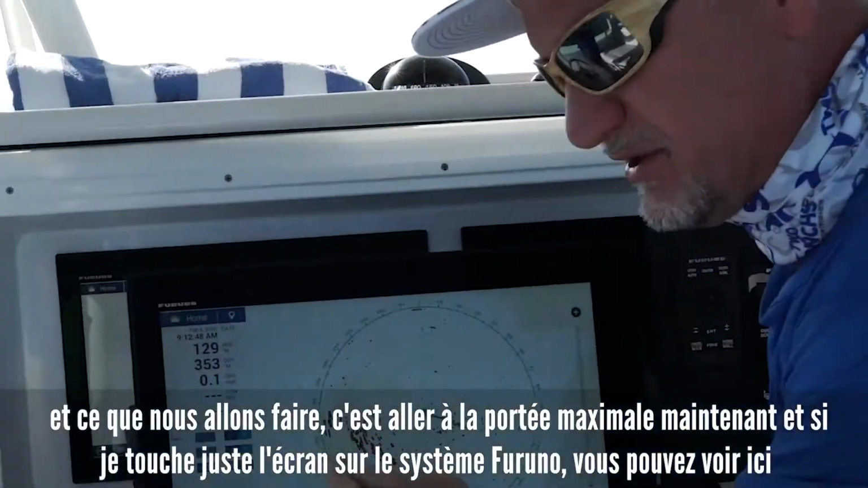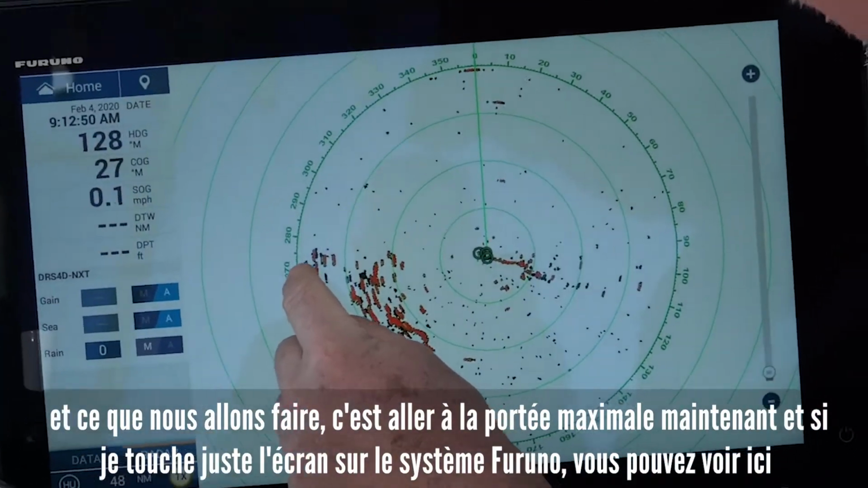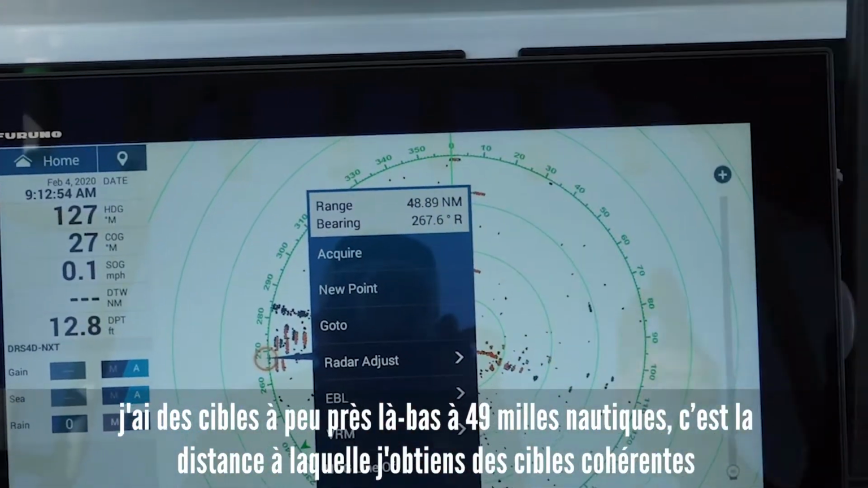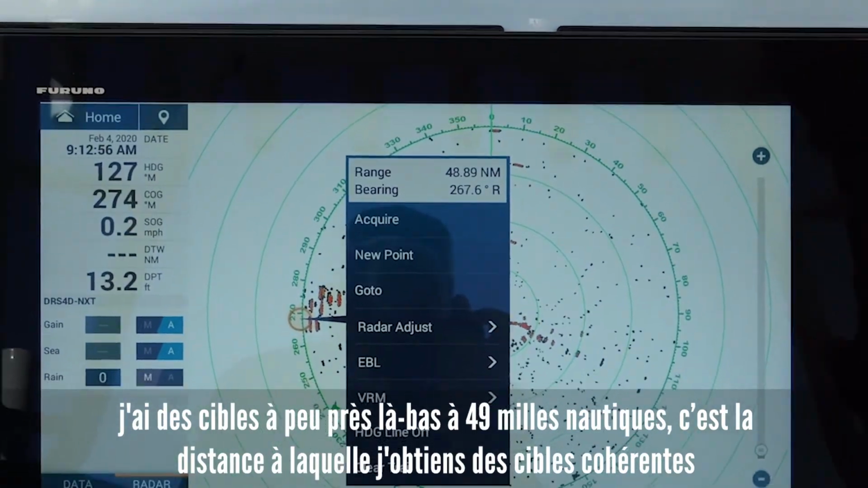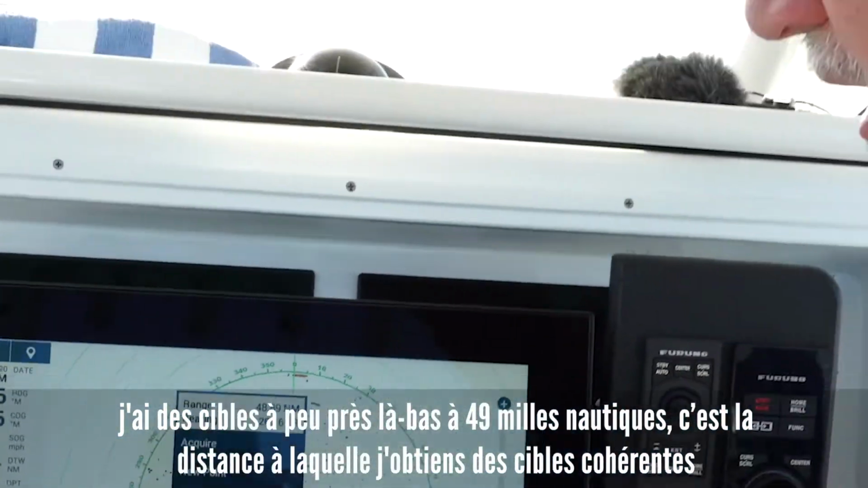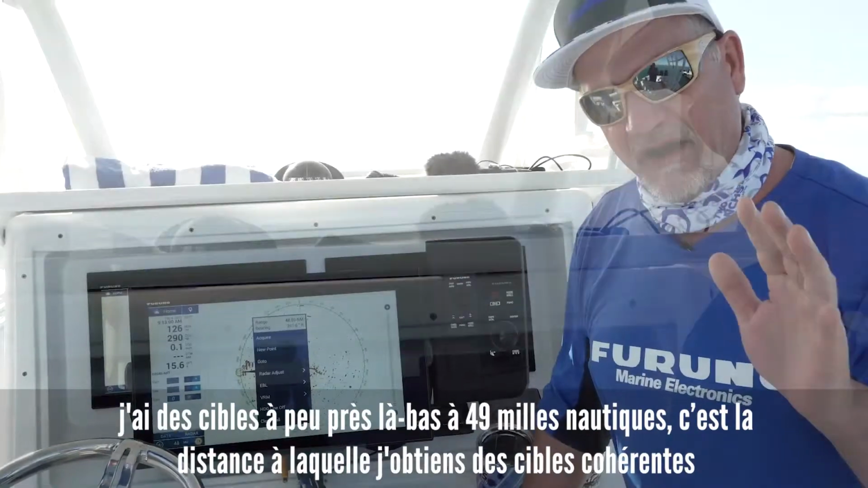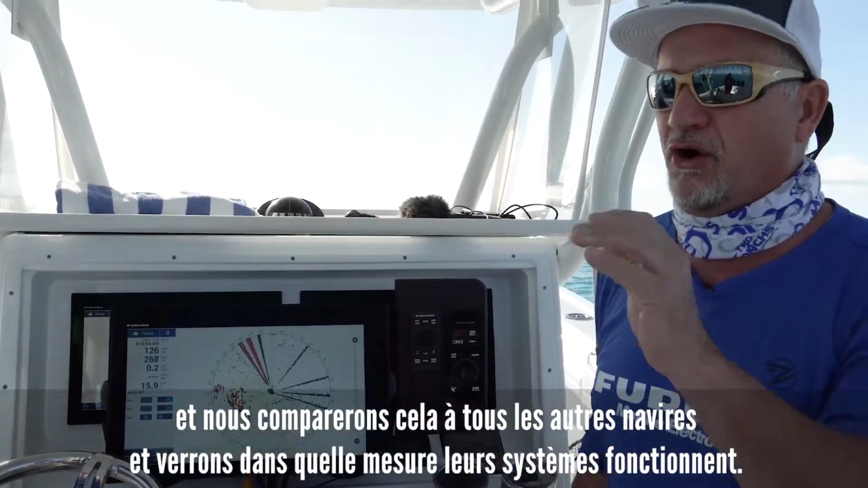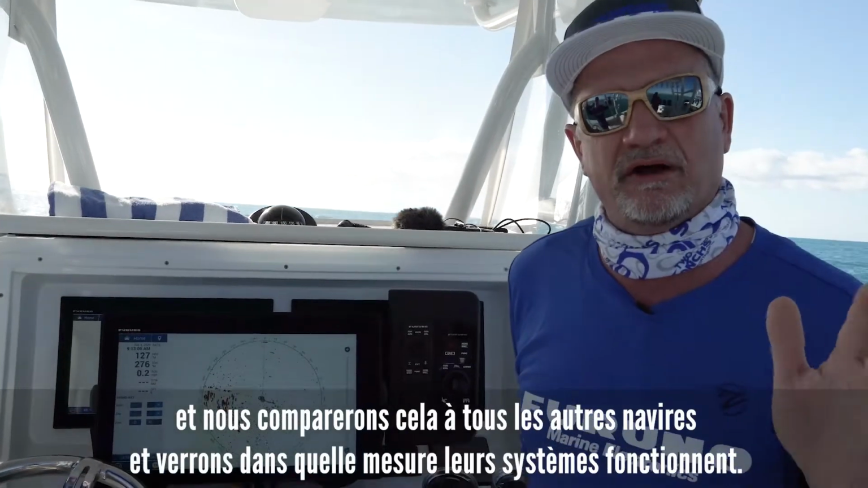And if I just touch the display on the Furuno system, you can see right here, I have targets out to right about there, 48.89. I'm going to round that up to 49 nautical miles is how far I'm getting fairly consistent targets. And we'll compare that to all the other vessels and see how well their systems are working.